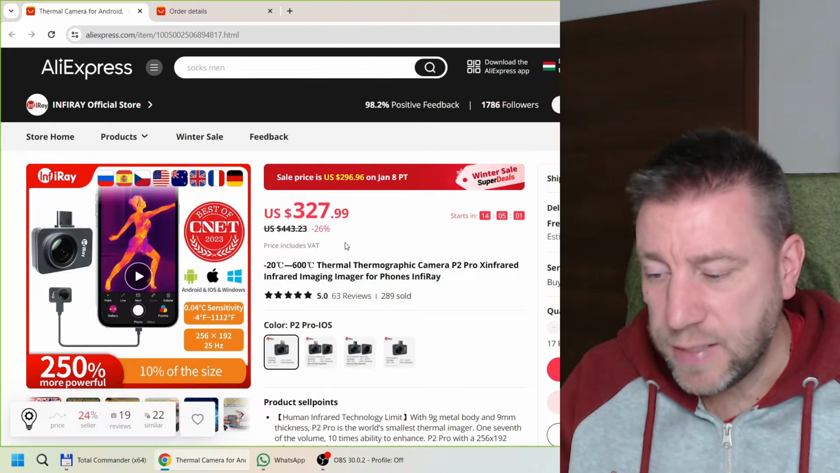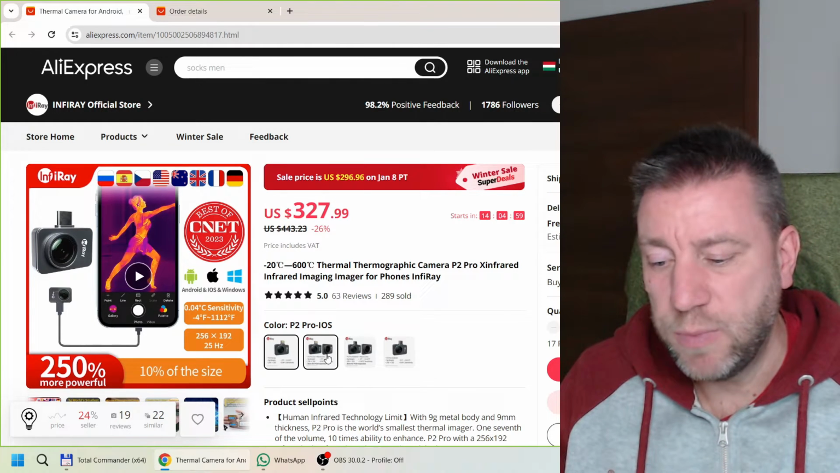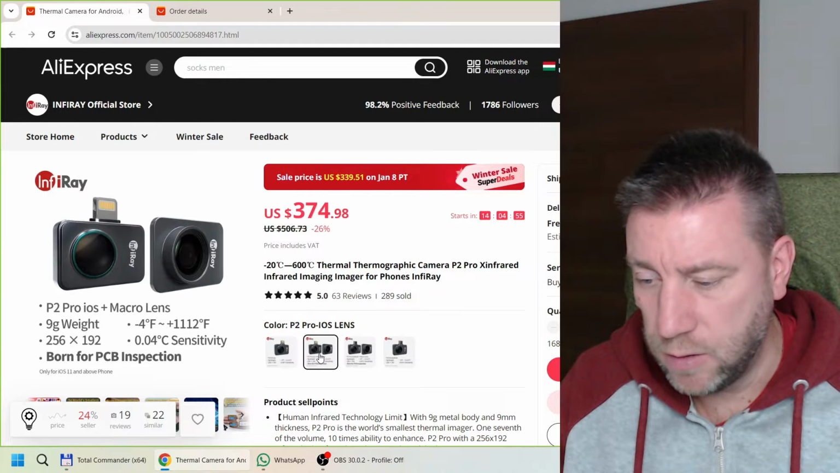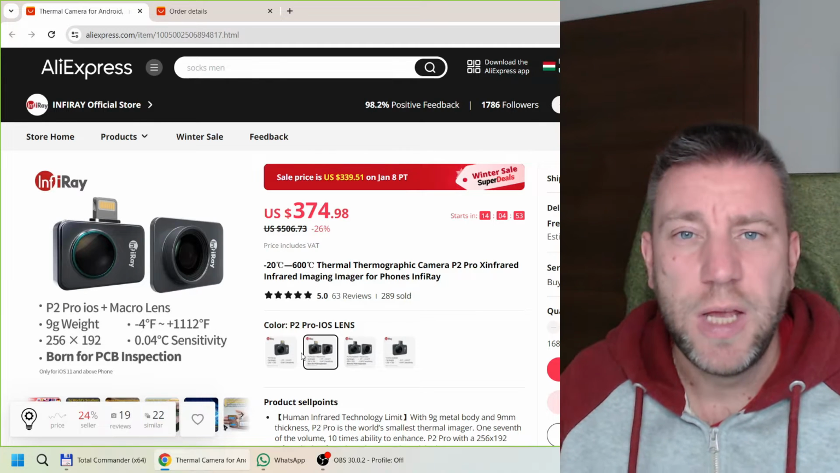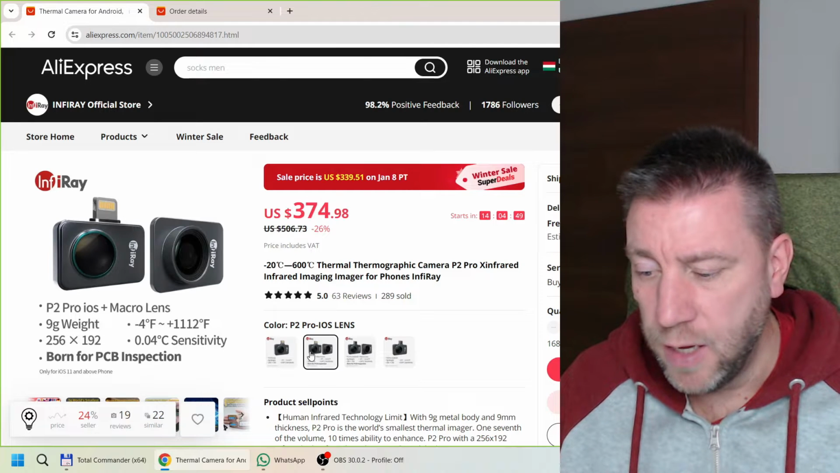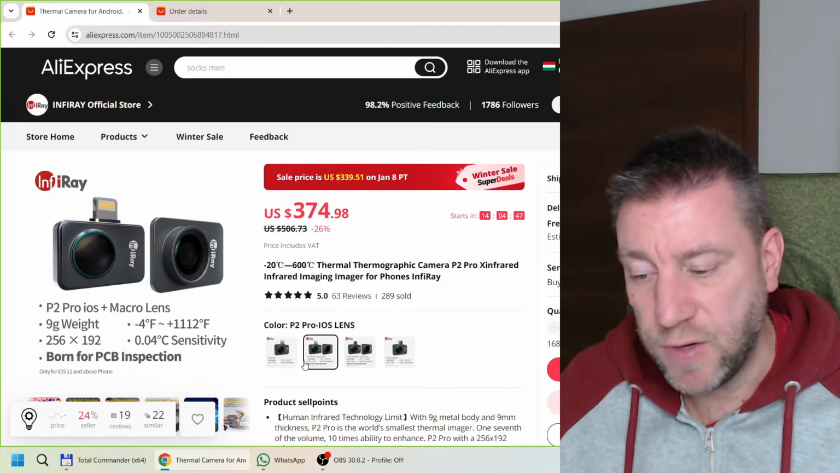I think when this came out, only the USB-C version was available, but now there is a Lightning version as well. Oh, sorry, this one is the Lightning version. It's pretty much the same price, and spec-wise it's the same, it's just the interface that is different.